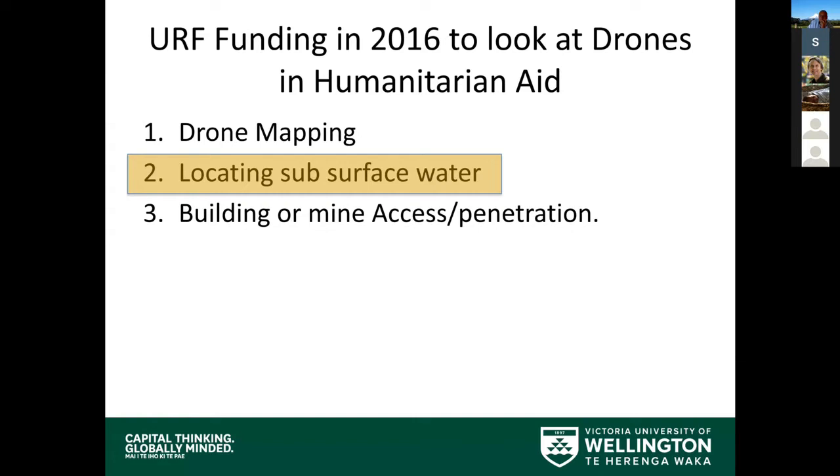In locating the subsurface water, it's really trying to find out, if you're given a site in a humanitarian context, how can I find water? Most of the time we have to use quite sophisticated resistivity studies or seismic studies to try and figure out where that water is.